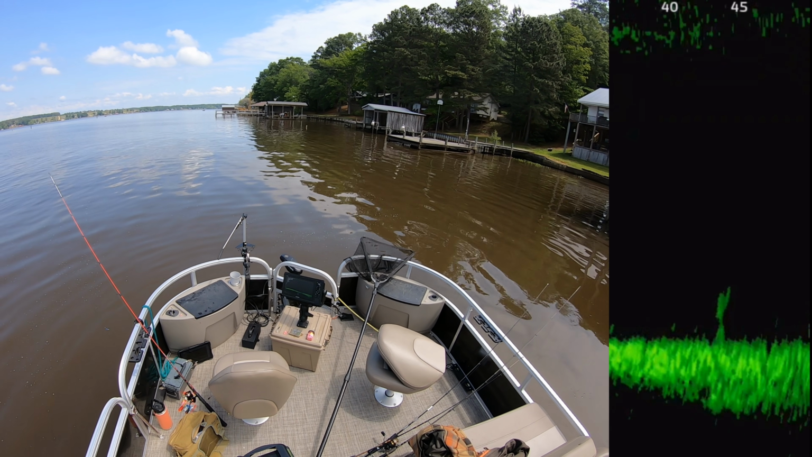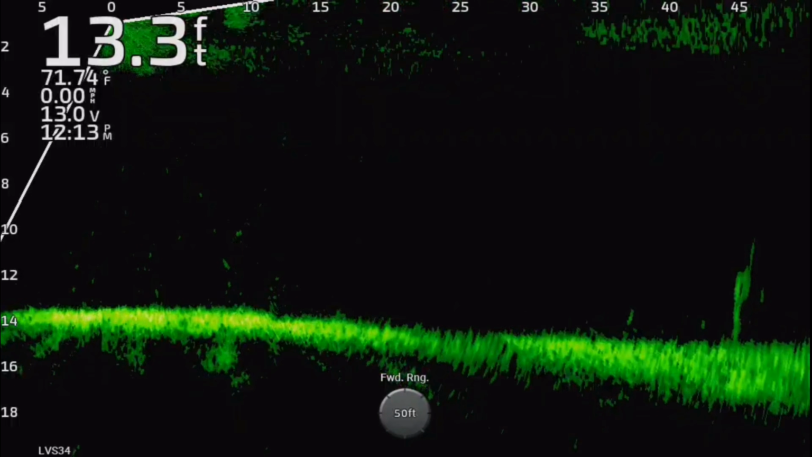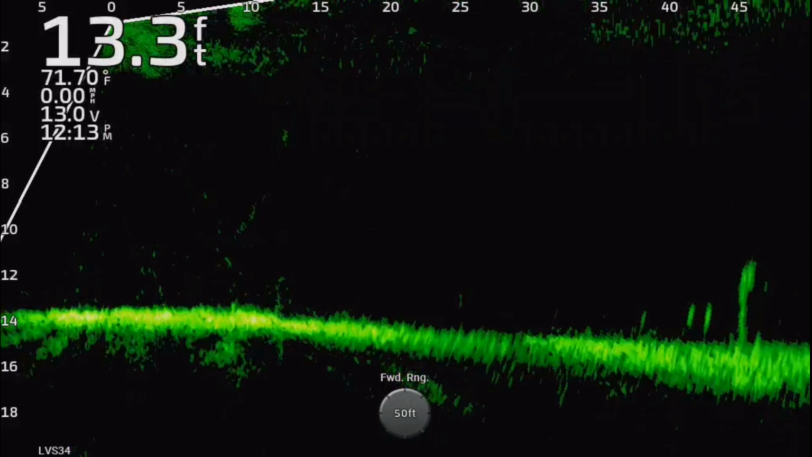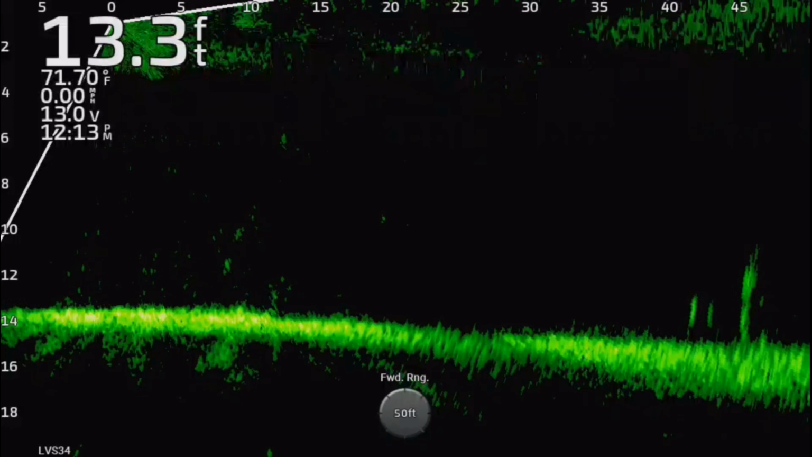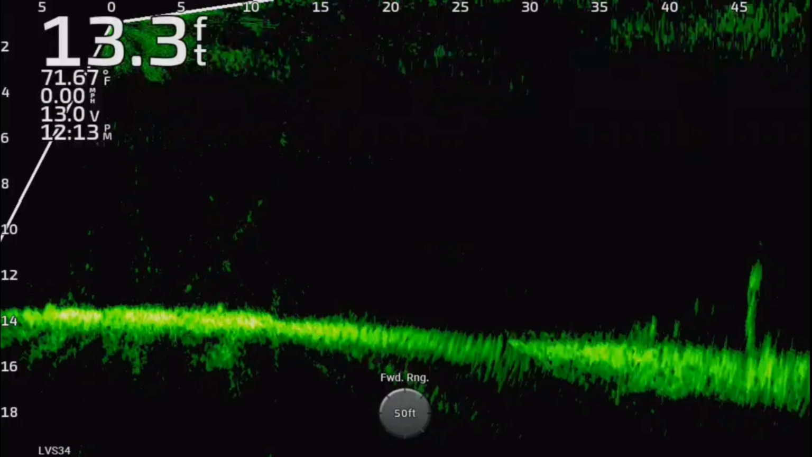But it was a fun day. I found some of those suspended fish and got to them. I found that great brush pile, pulled a lot off of there, and I think I wound up with about 20 fish on this day. It was a fun day of fishing.